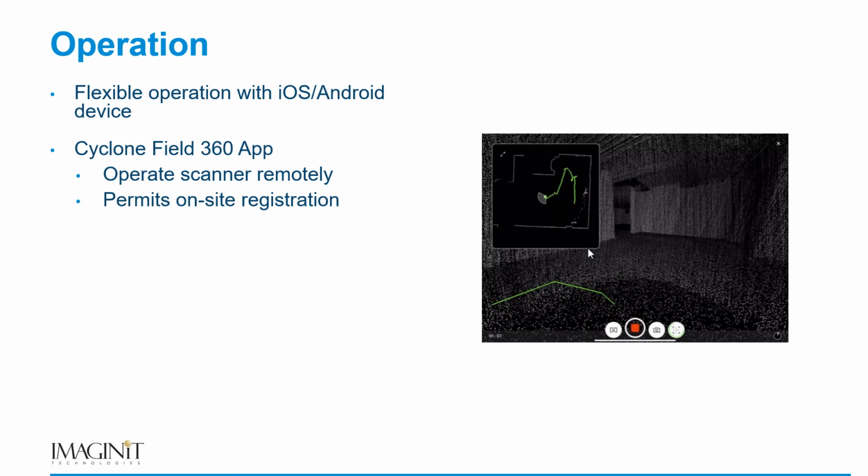So before you ever leave a site, it's very important you just check, make sure all your data fits together. When you go ahead and import that data, that data should already be registered.